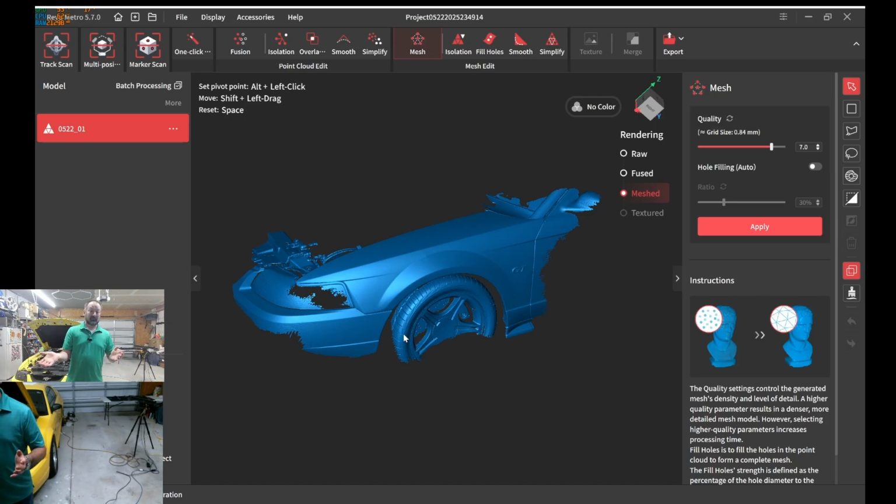But $3,200, and you have a whole scan setup where you can scan large items and also some small items. Now, would I scan a coin with it? No, I would not drag all this out for a coin. But if I'm trying to scan a customer's vehicle, absolutely.